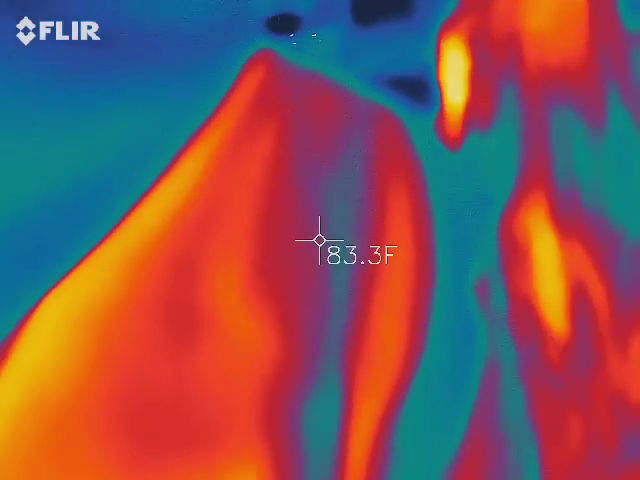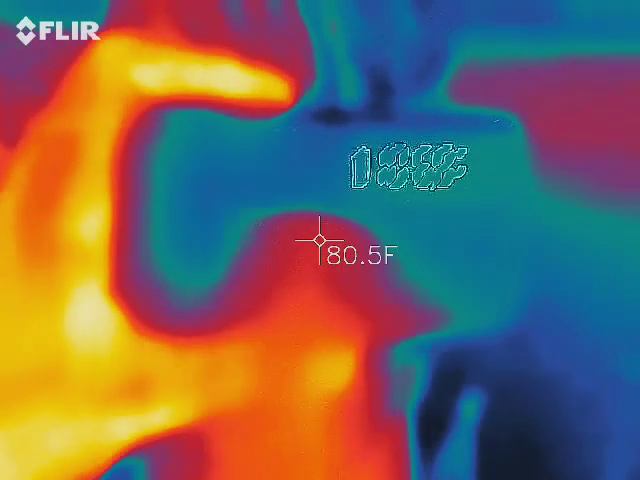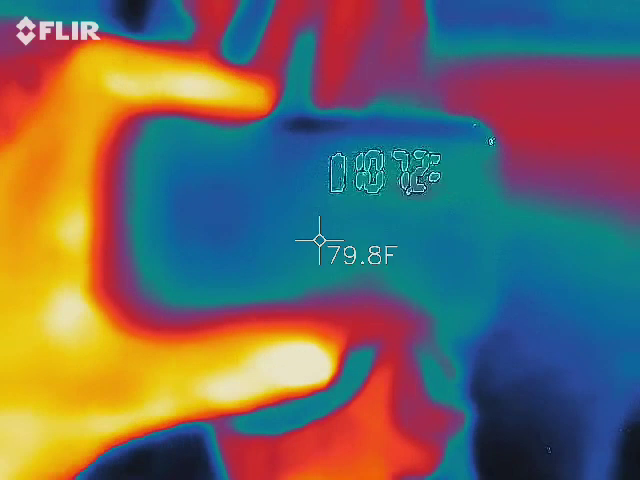And your leg. And legs. Lots of legs. That's where the ghosts are. Look how cold it is. Last but not least, right there.